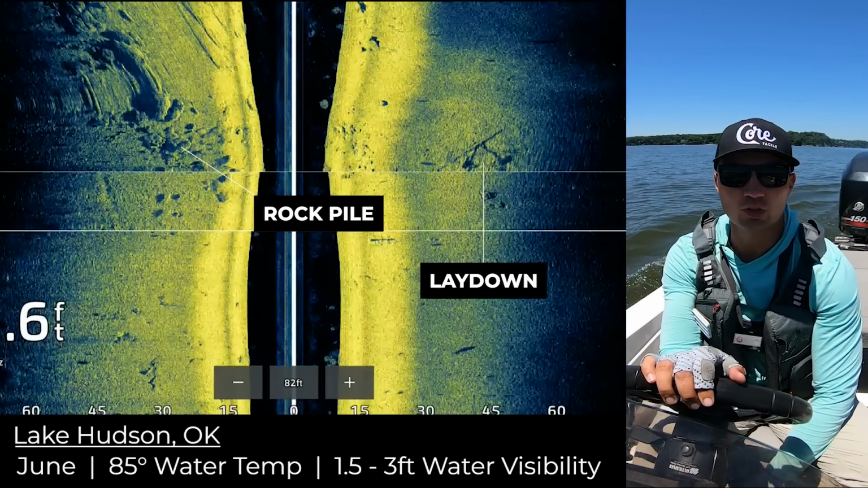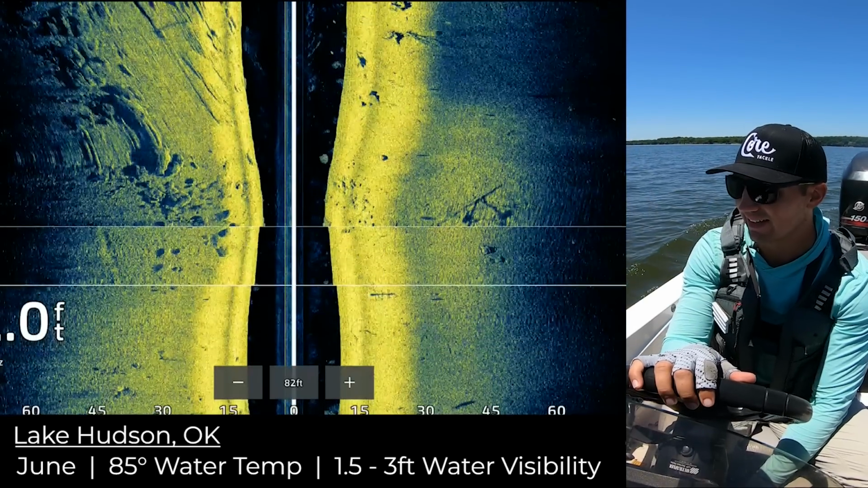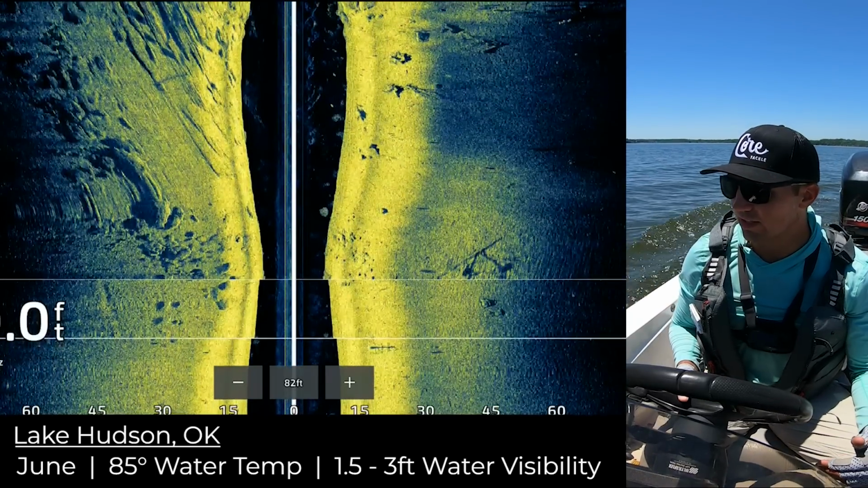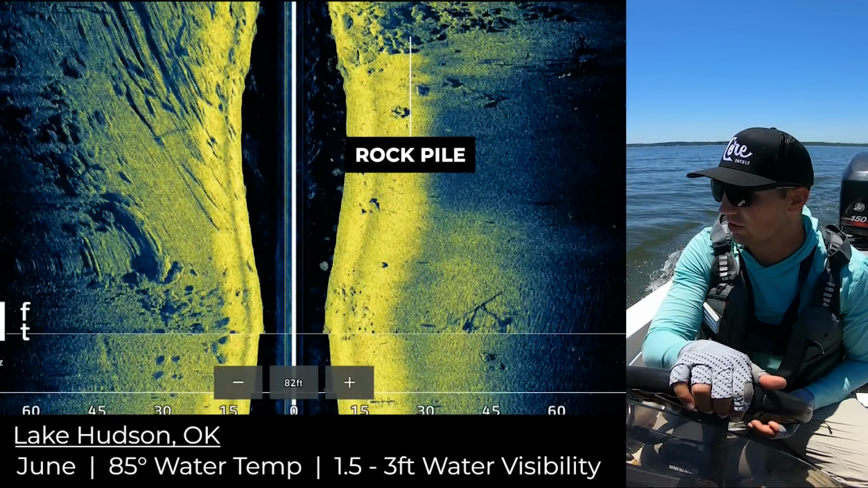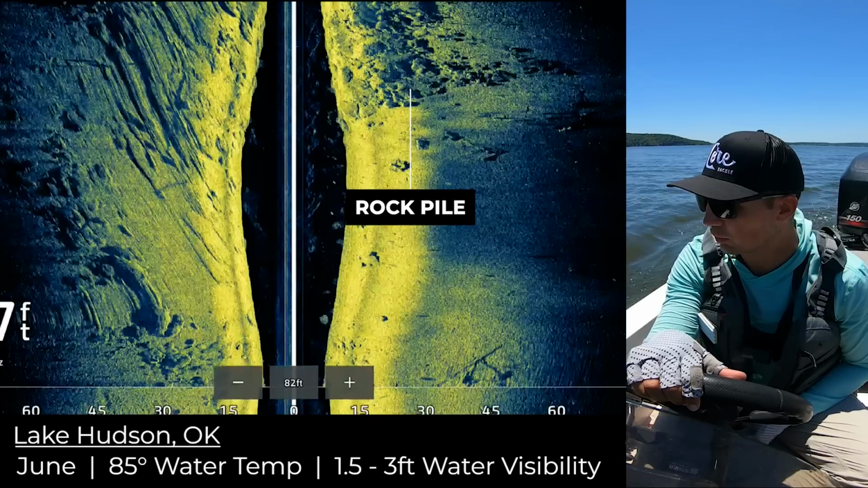And one thing I found about these Oklahoma lakes is that the fish will set up a lot shallower than you would expect, all the way up until like July or August. So it's a big mistake at times to graph that 15-20 foot range on these Oklahoma lakes, except for maybe like Grand Lake might be the one exception to that rule.